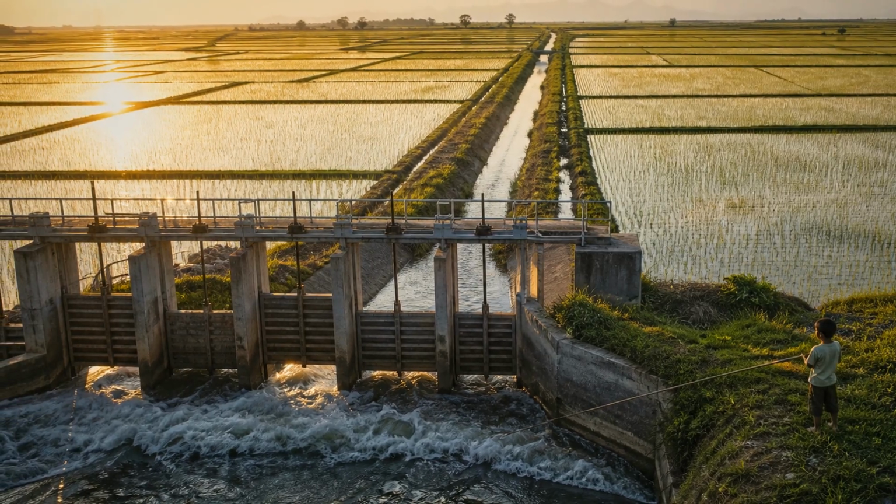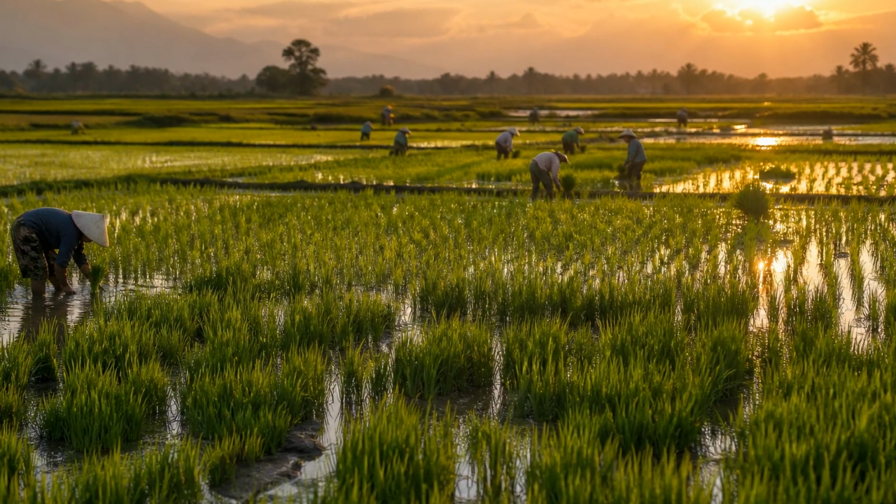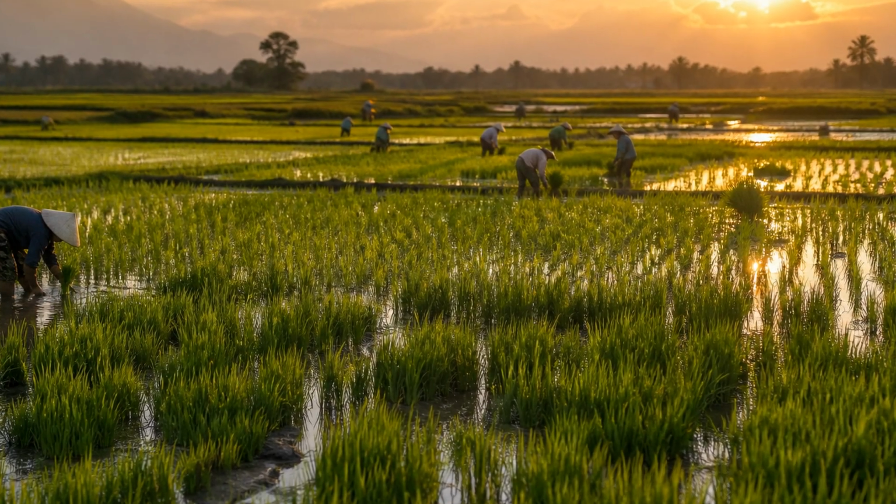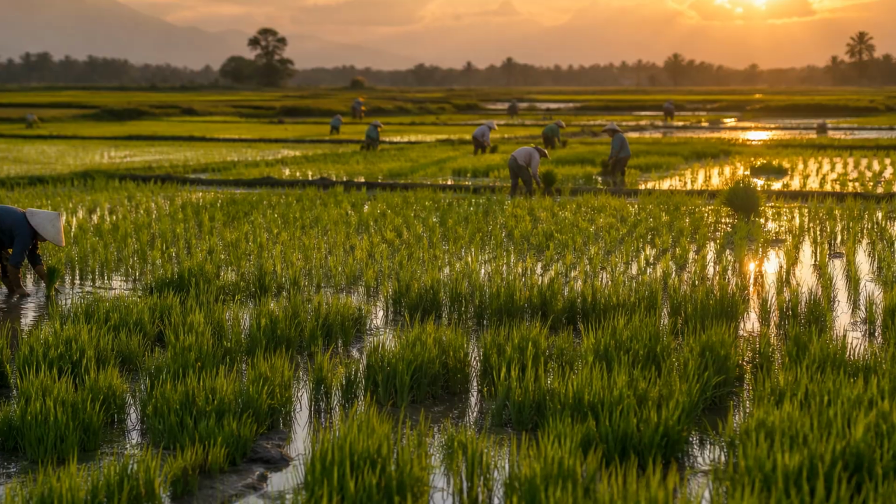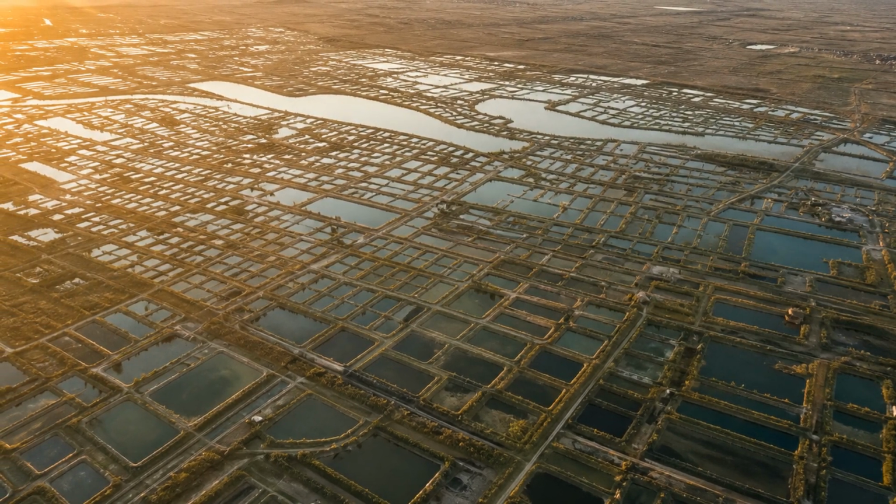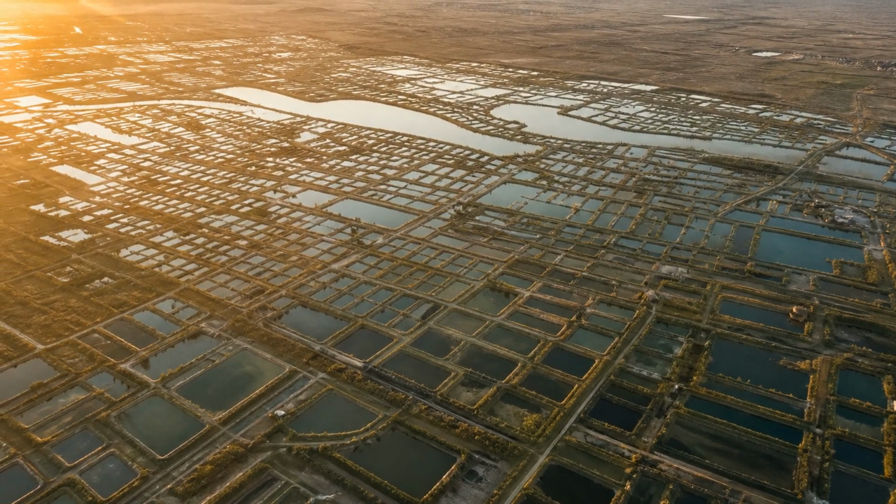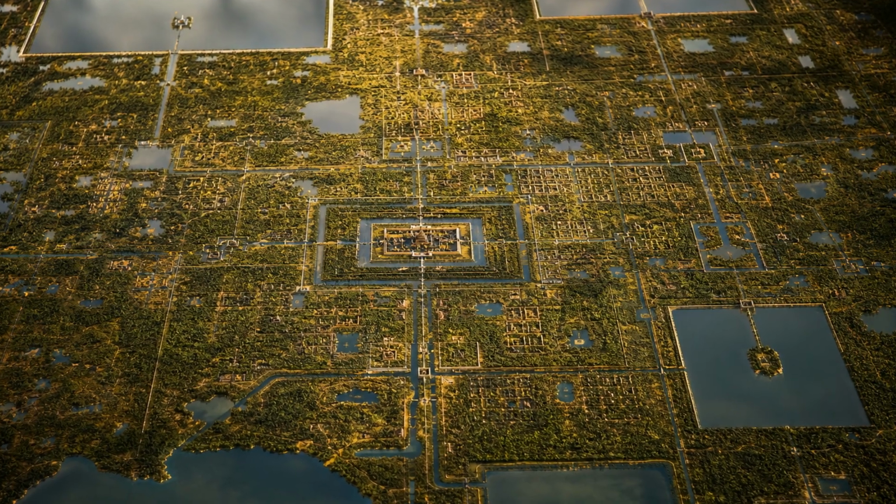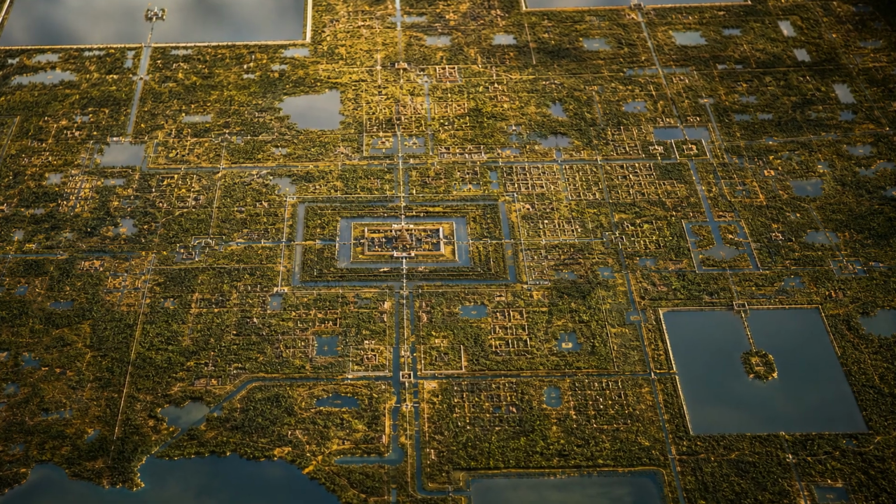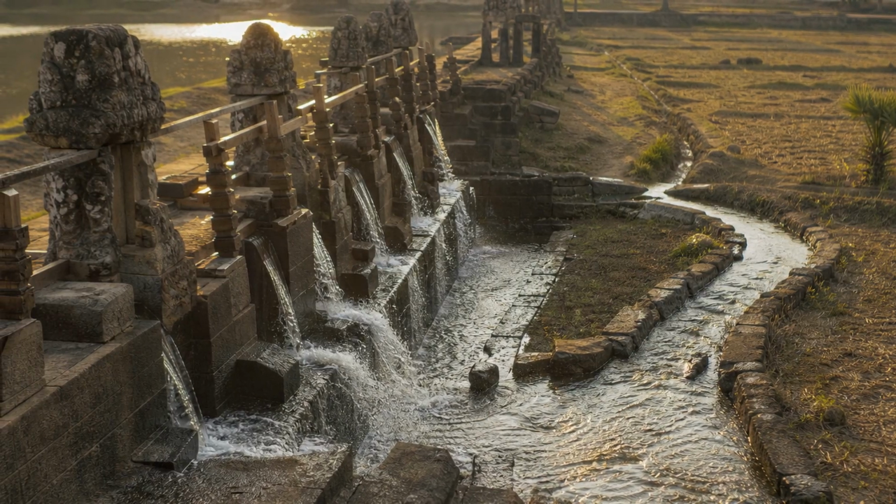That water was the engine, rice fed the population, and the more precisely you could control the water, the more rice you could grow, and the more people you could feed. In a monsoon climate, water arrives all at once for a few months, and then vanishes for the rest of the year. Angkor's answer was to capture the flood when it came, bank it in the great reservoirs, and dole it out through the dry season, turning a landscape of feast and famine into one that could grow rice almost year-round.